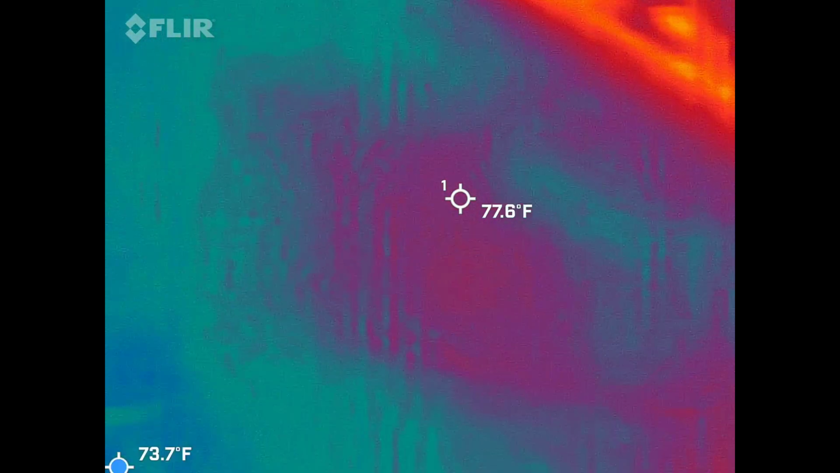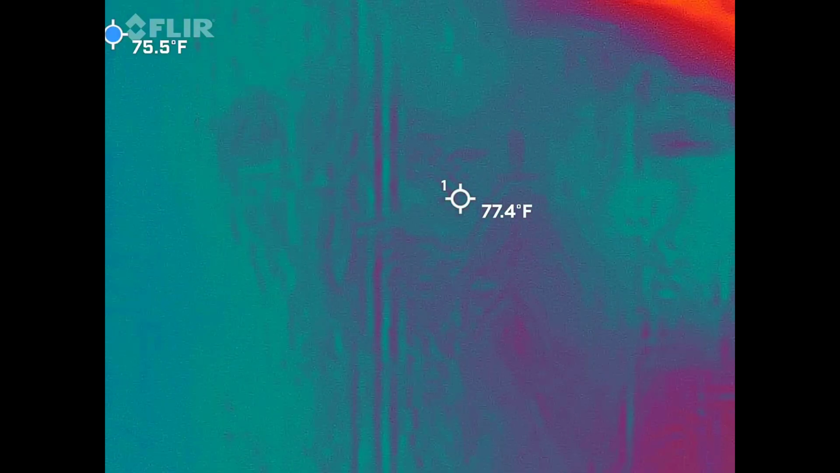How close is our hotel from here? Do you even know at this point? 0.3. Oh, that's not bad. Okay.